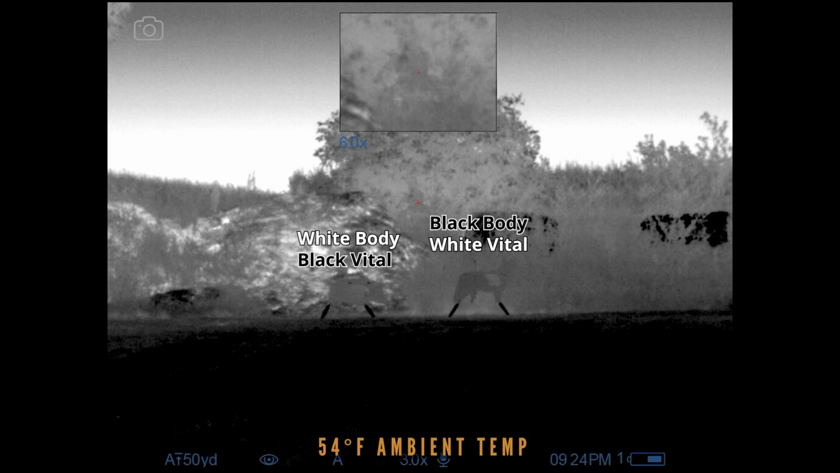9:24 p.m. and you can see that the coyote is actually starting to cool to be cooler than the grass, so we're starting to get some definition back there. You can still see the hog over there, kind of same thing. You're getting more definition because the hog is cooling relative to the pile, which is going to hold its heat for a bit longer. So we'll just continue on here.